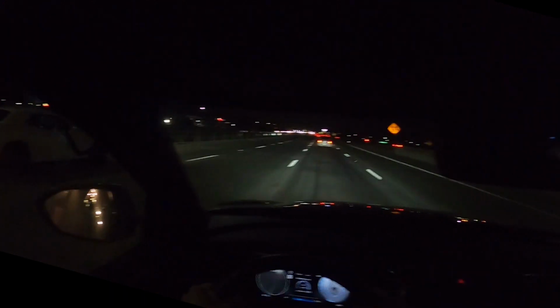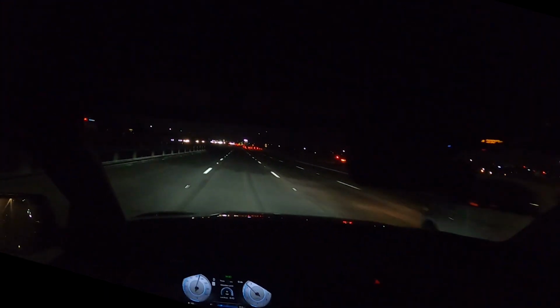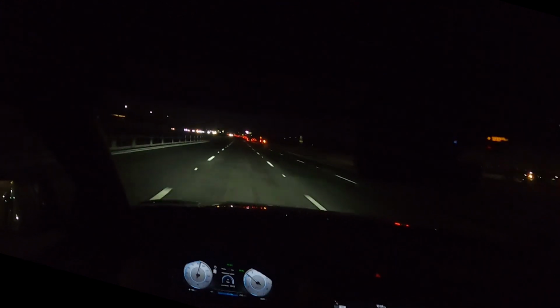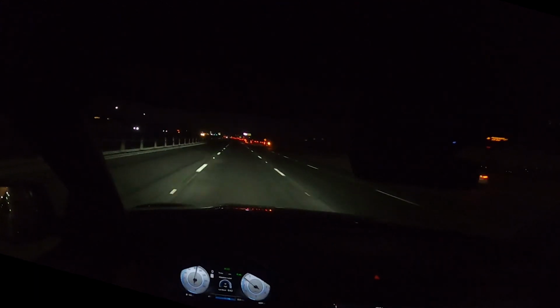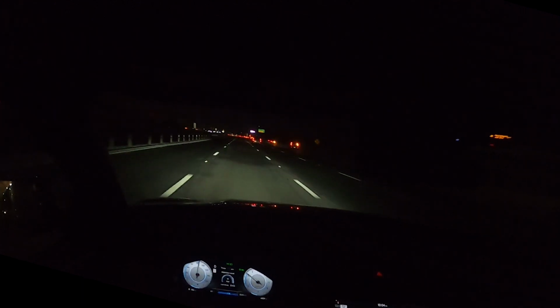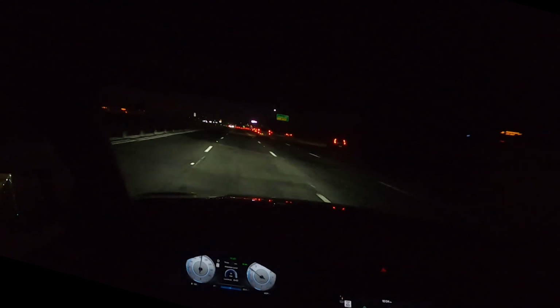This particular car, like I said, is a limited, so it is loaded, so it is kind of expensive. I think the MSRP on this one would have been around 41,000. God only knows what you actually pay for one of these things these days.